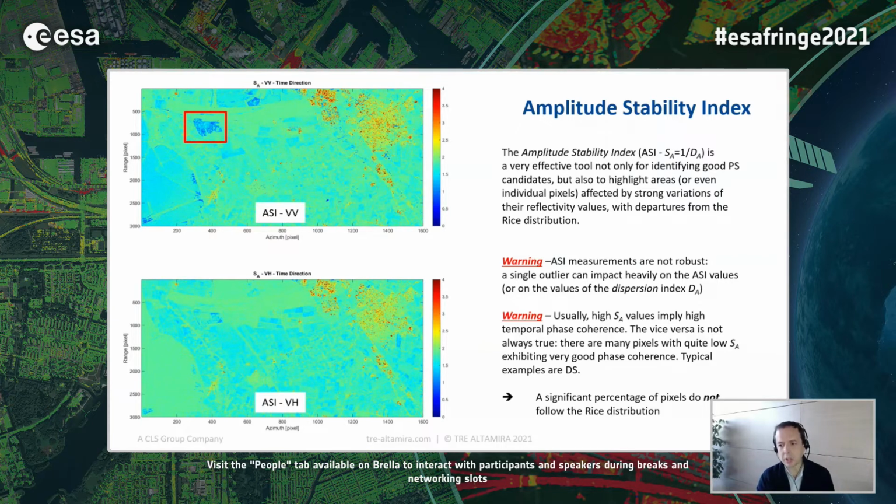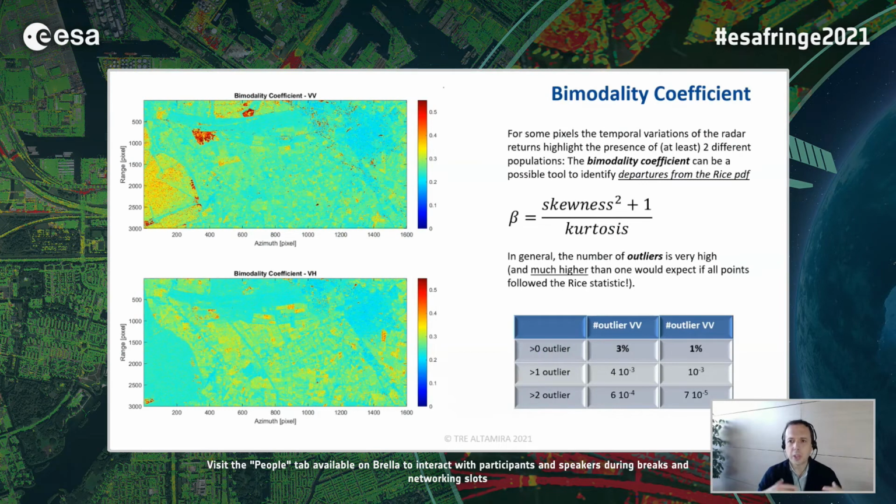And a significant percentage of pixels do not follow the Rice distribution. So we have something else, and we should try to highlight where we do not have a consistent, homogeneous statistical population in time. And one of the possibilities you have is also to run a bimodality test. So you can read in the statistical literature about the modality coefficient, for example, but this is just an example.